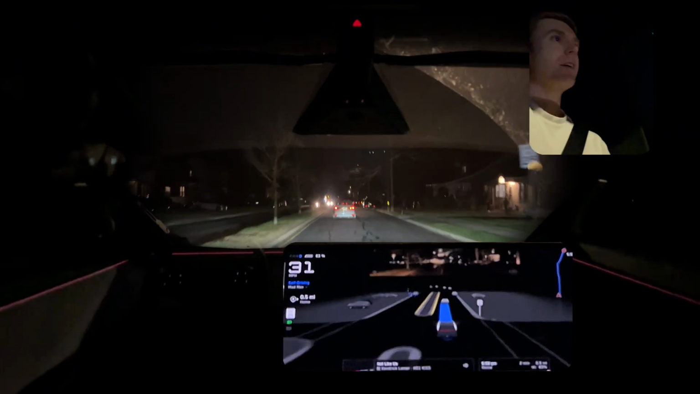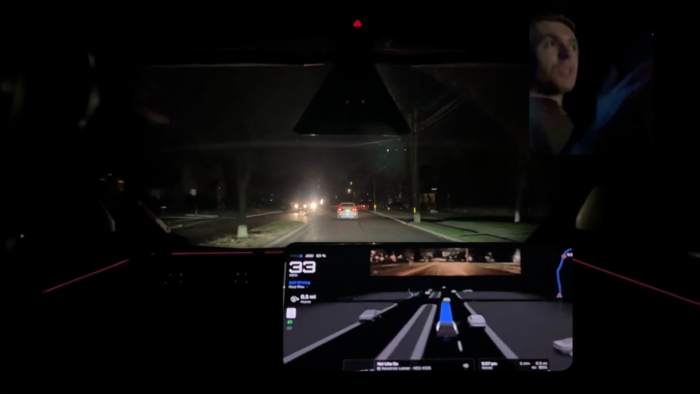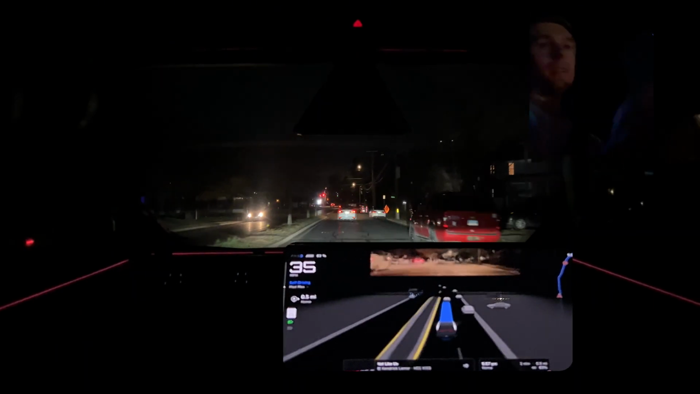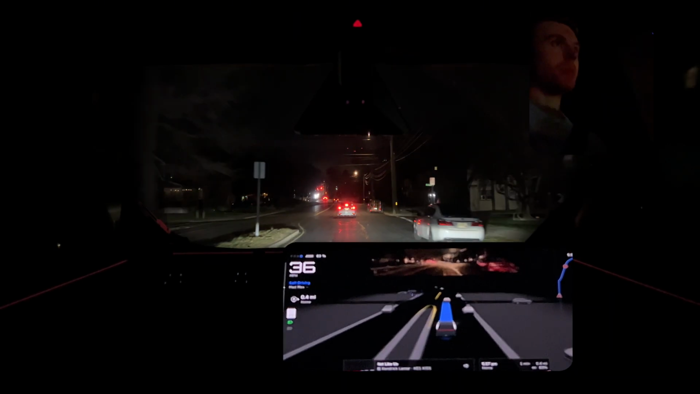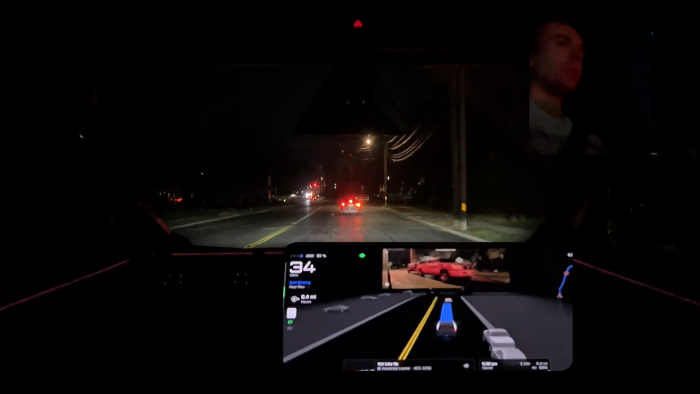That's practically like stopping for a deer that jumps out. You know, this guy wasn't even in the road. He was just kind of crossing. But FSD's like, are you gonna keep crossing? It stopped for him. It's applicable. It makes sense for the road. It's a 25 mile per hour road.